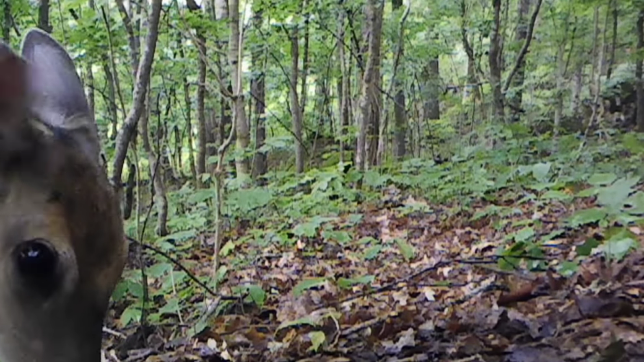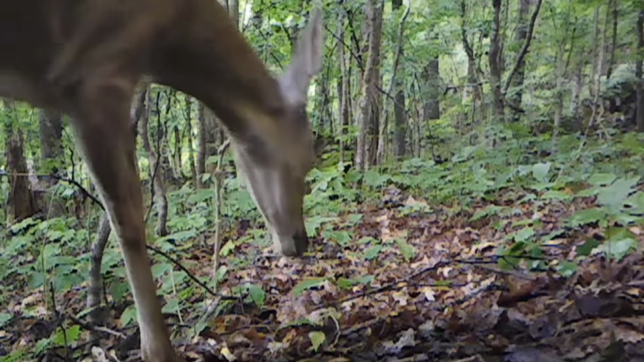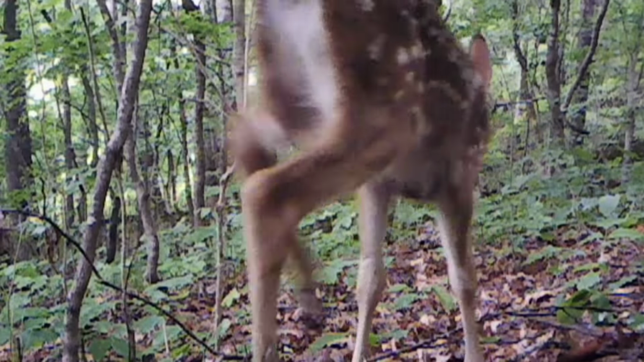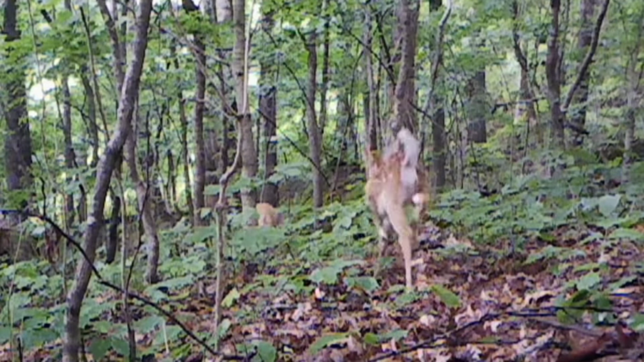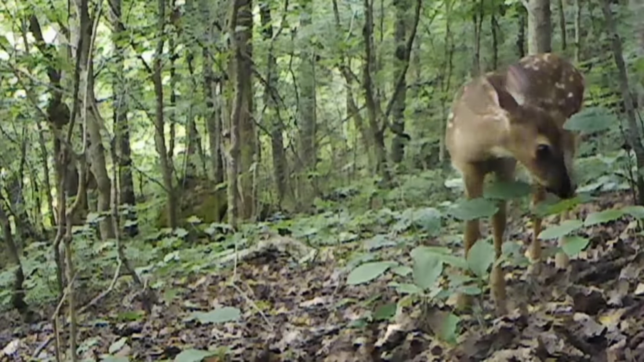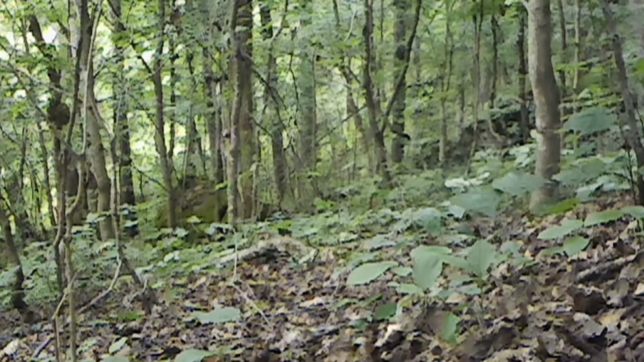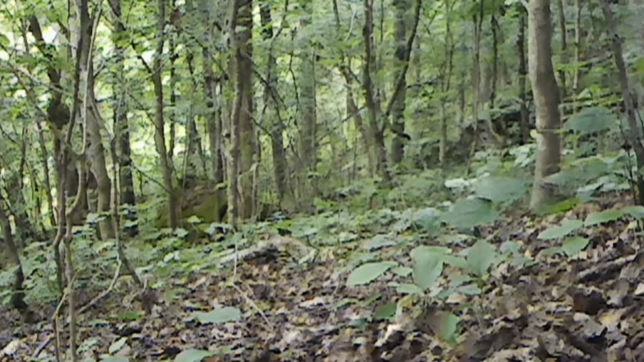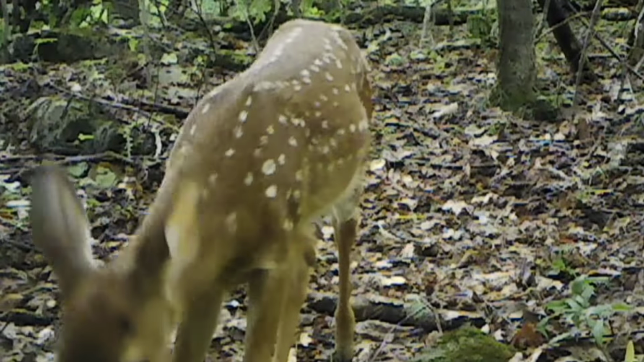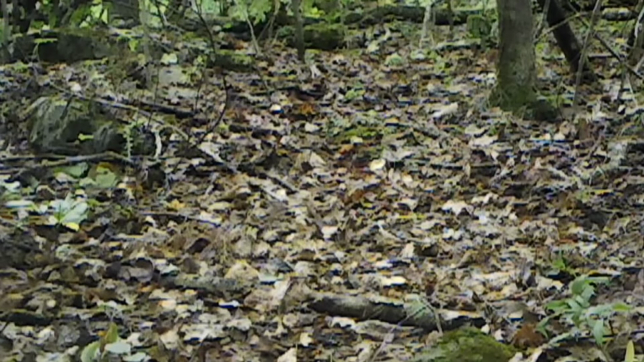And the little fawns, they're just enjoying their new life, exploring. Mom showing them the ropes. And they're so precious. And you're just liable to see them around anywhere, nervous as a cat. But they're learning and they're growing. And they step right in front of the camera sometimes. They'll figure out what they are.